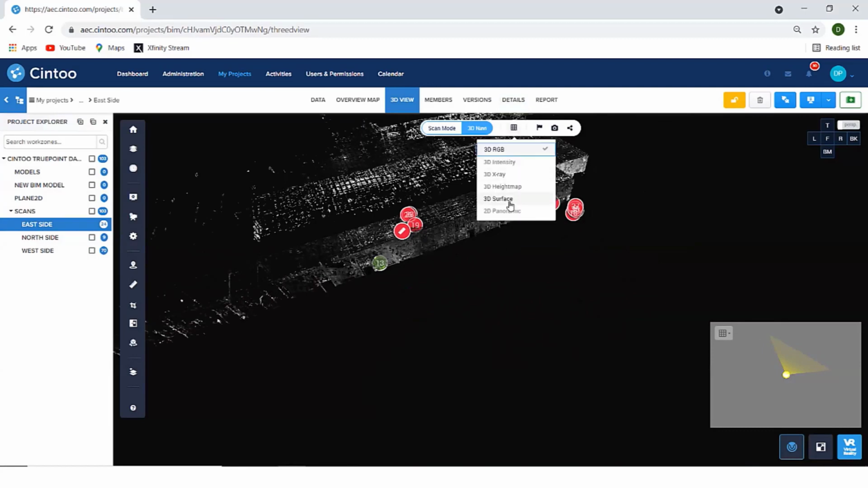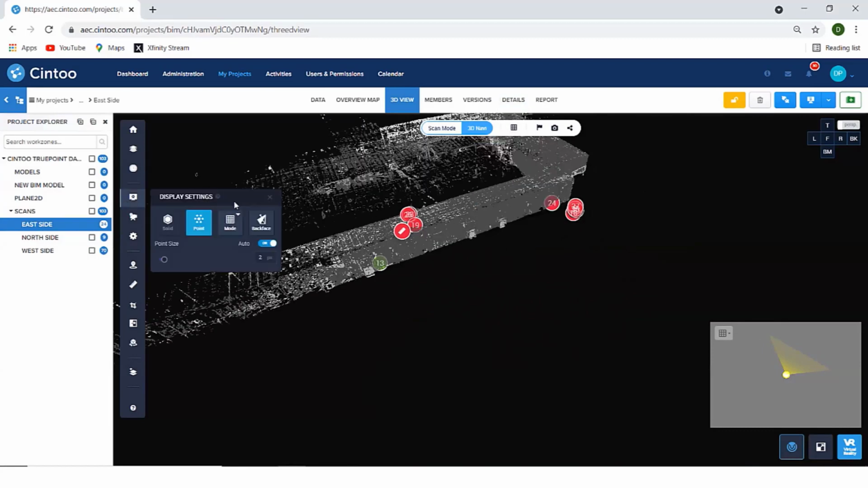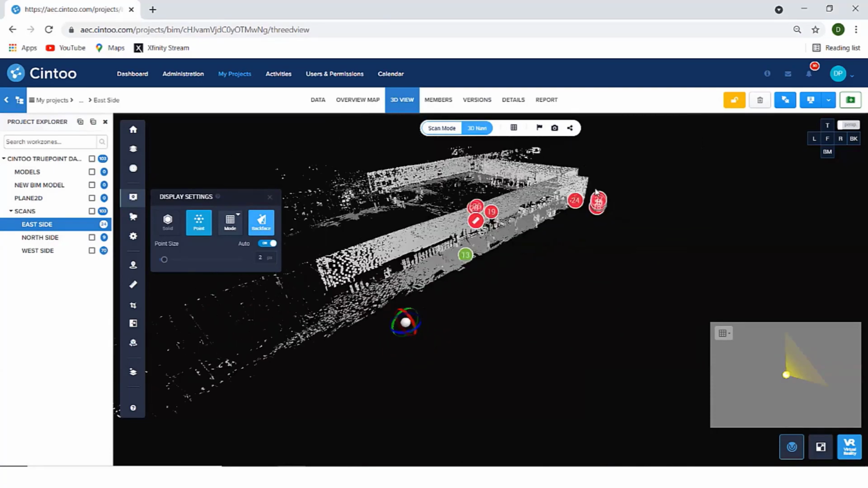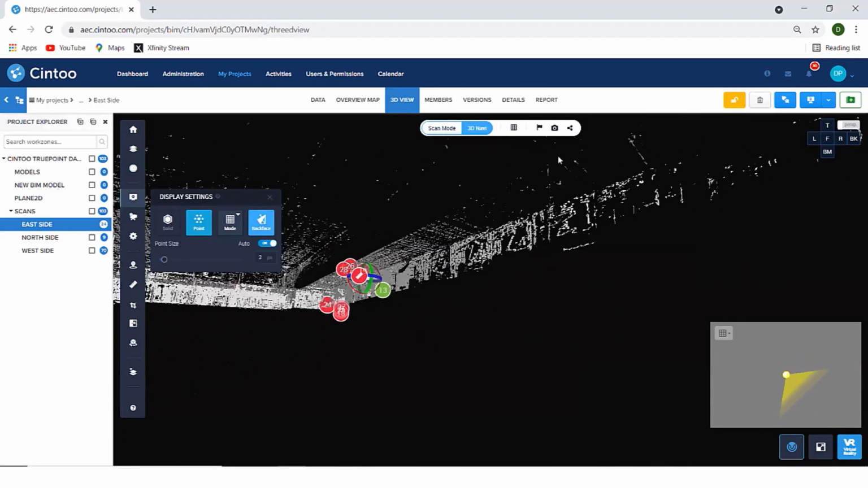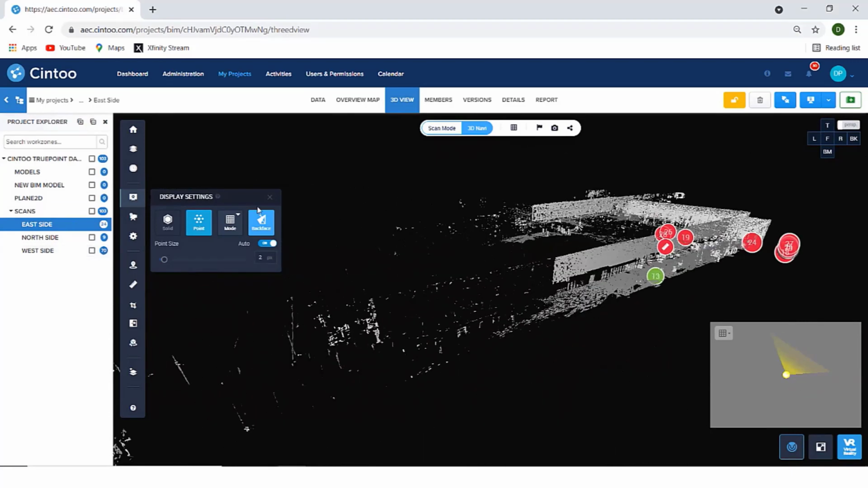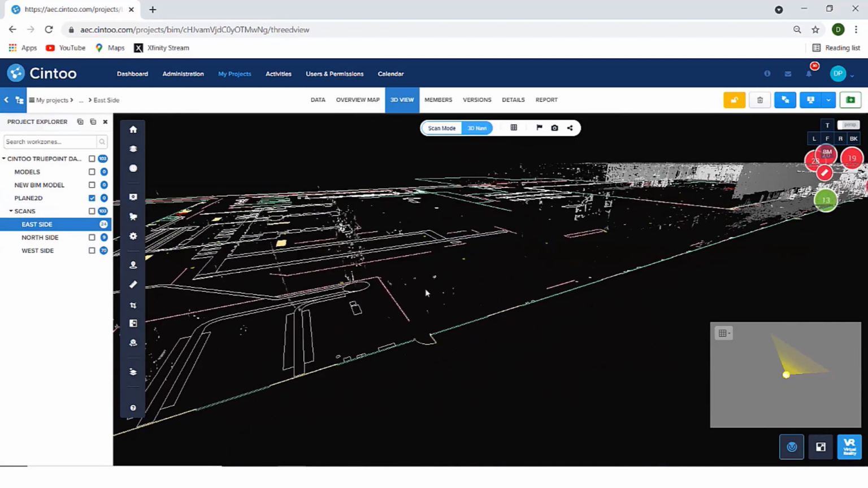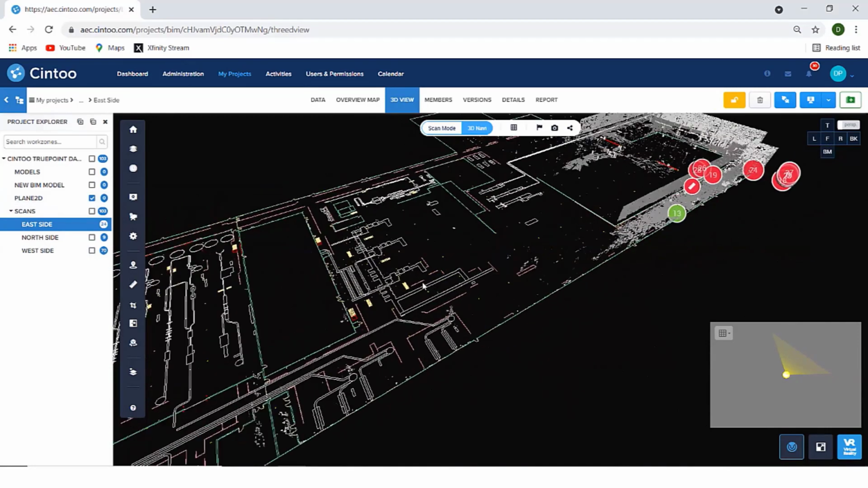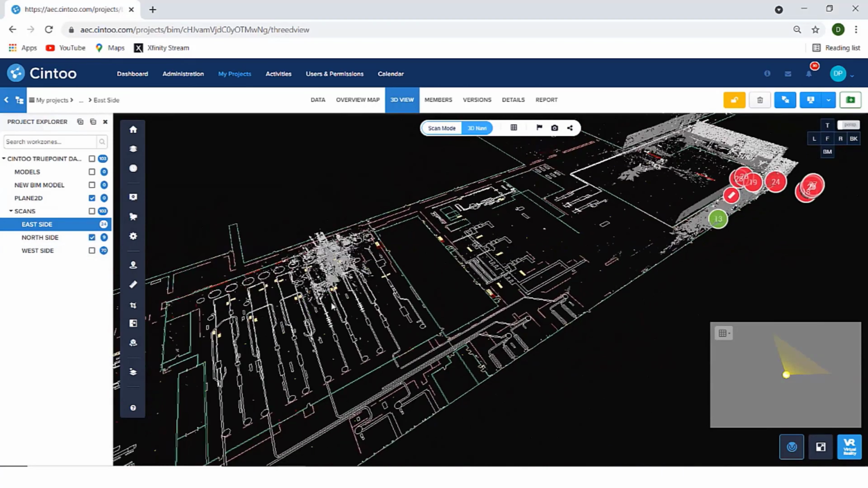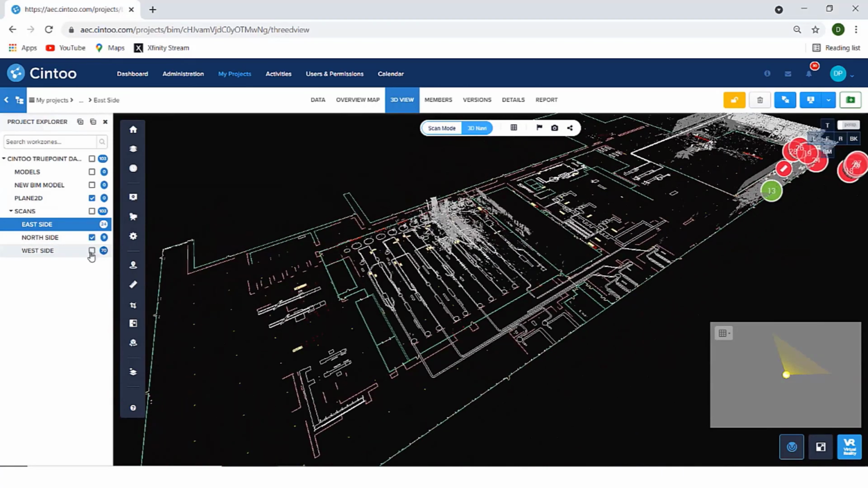Again, I can change the display settings. I can activate some backface culling so that you can see the inside of my project at all times, from any angle. Now I can select to add a 2D drawing, like here, you see. I can also add more scans, like the north side. Streaming very fast now, or even the 70 scans of the west side.